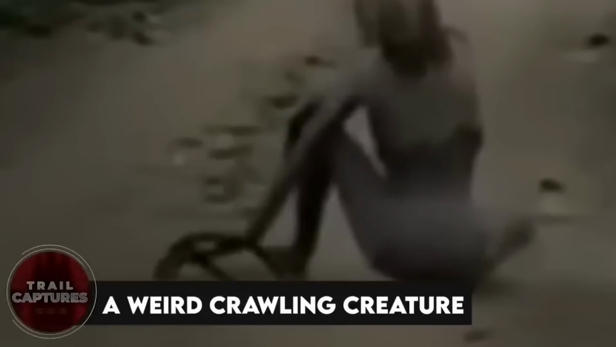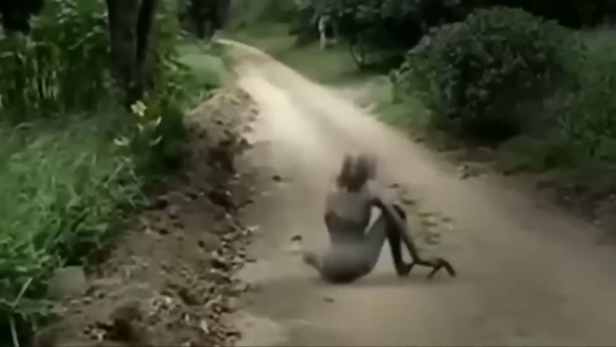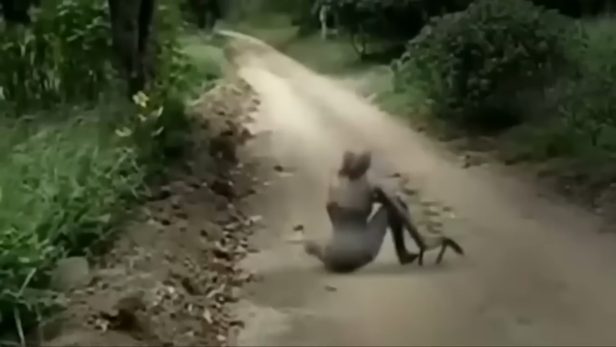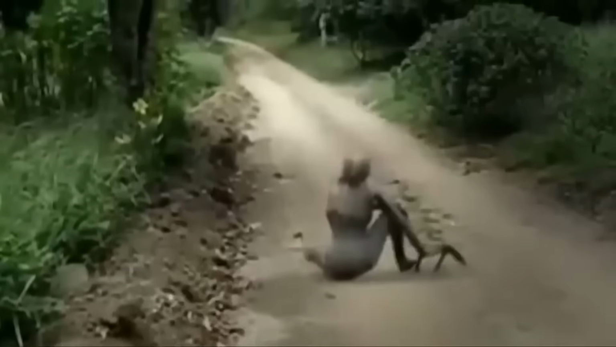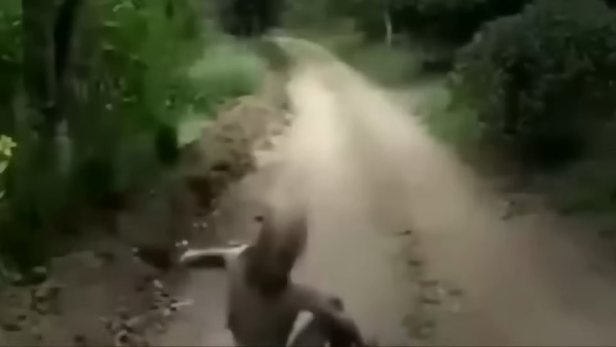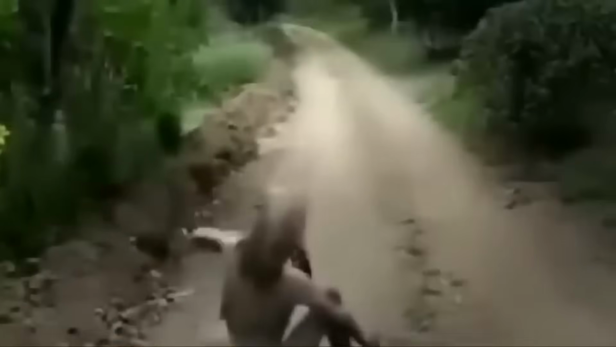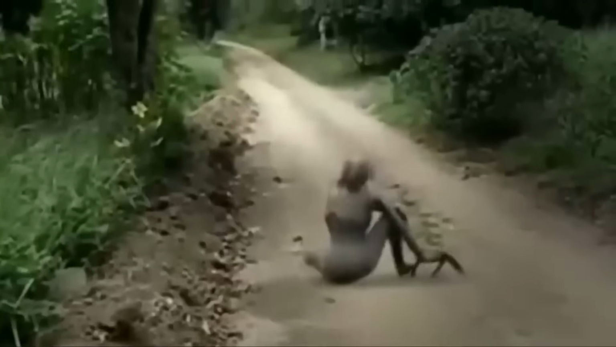A weird crawling creature. Have you seen this bizarre video that's been going around? It's super short, but it shows this seriously weird creature on a random trail in the middle of nowhere. It's hard to make out what it is, but it kind of resembles a woman with a really strange posture. The thing is all muddy or dark brown and crawling around, scratching the ground with its long, skinny fingers. It also has something pointy sticking out of its head and seems to be crying.